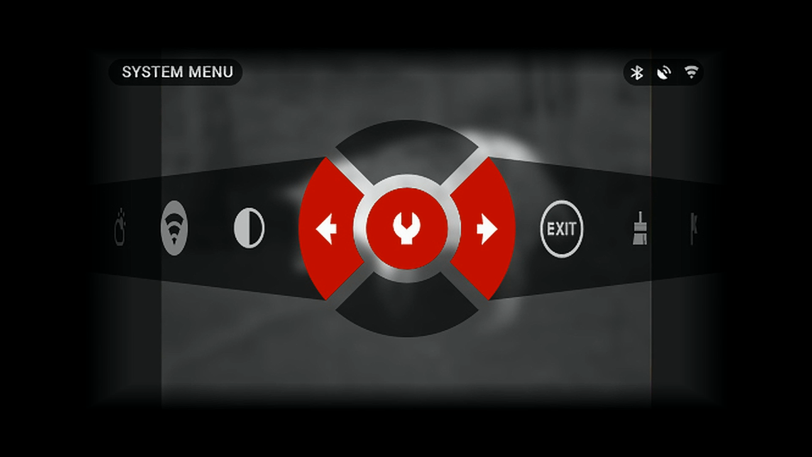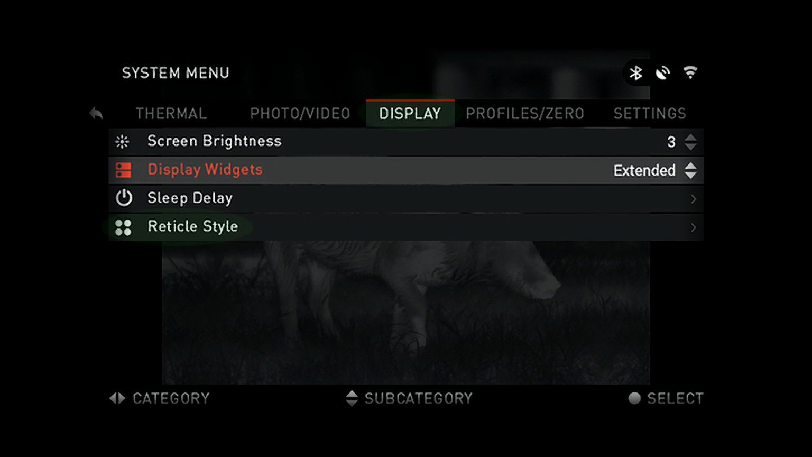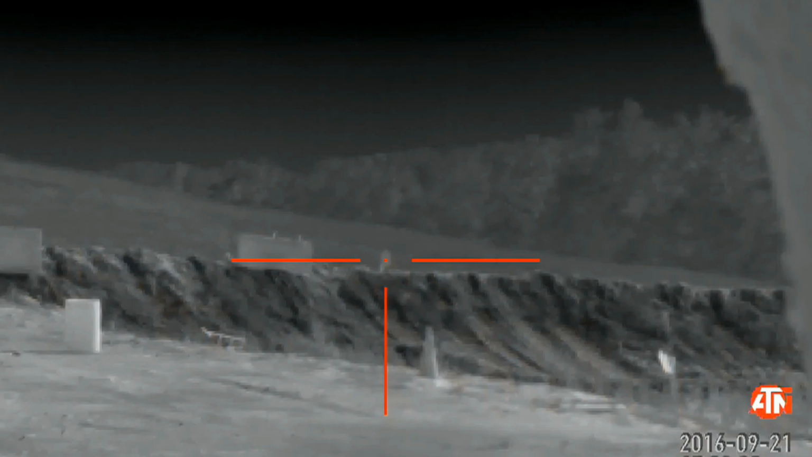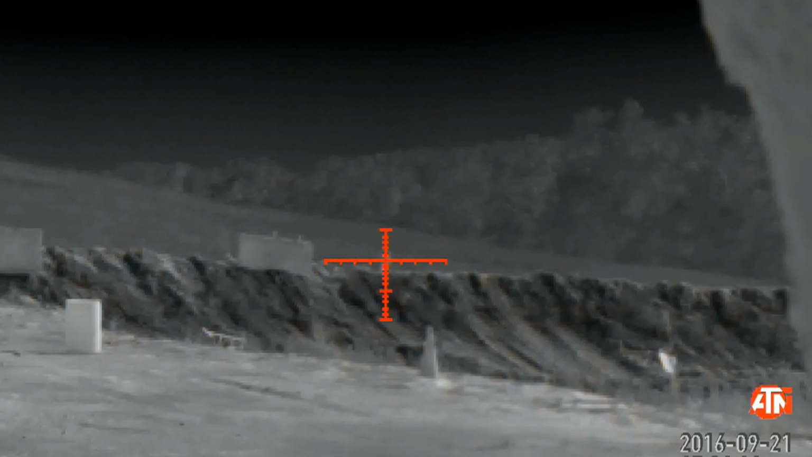Under the Reticle Style heading, we find the submenus for the THOR's reticle in both their shape and color. The reticle is offered in a variety of different styles. We have a solid duplex, a duplex with a dot in the center, dot with 3 lines, a pepper with lateral hash marks, a graduated ballistics ladder, a small pepper, and a duplex with hash marks.